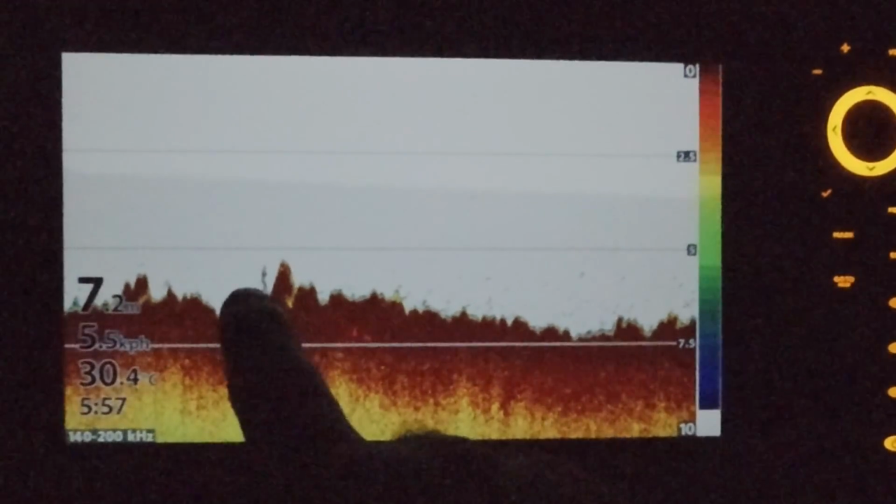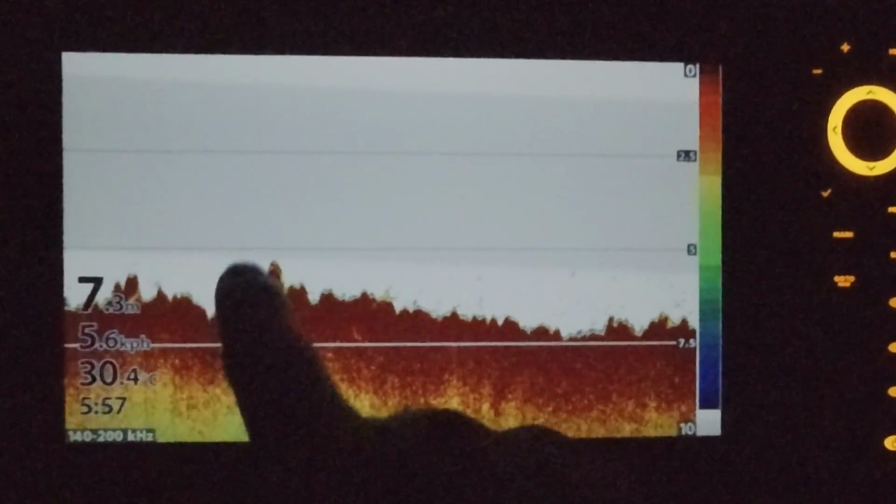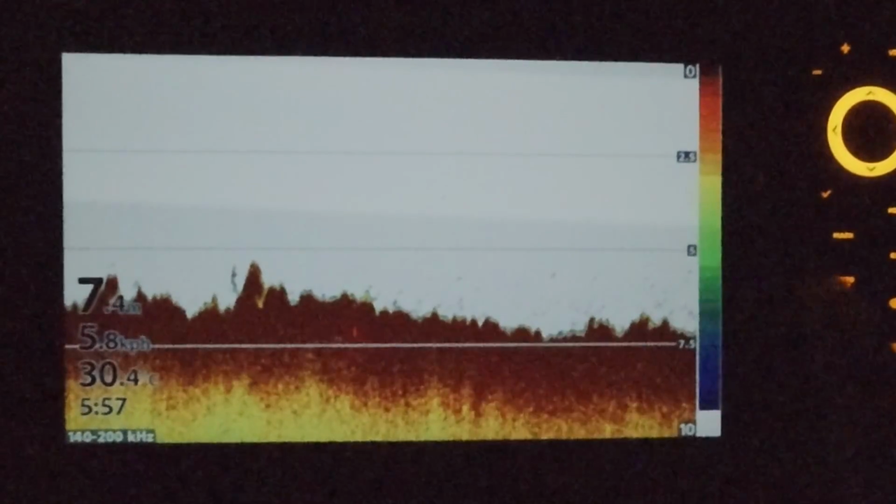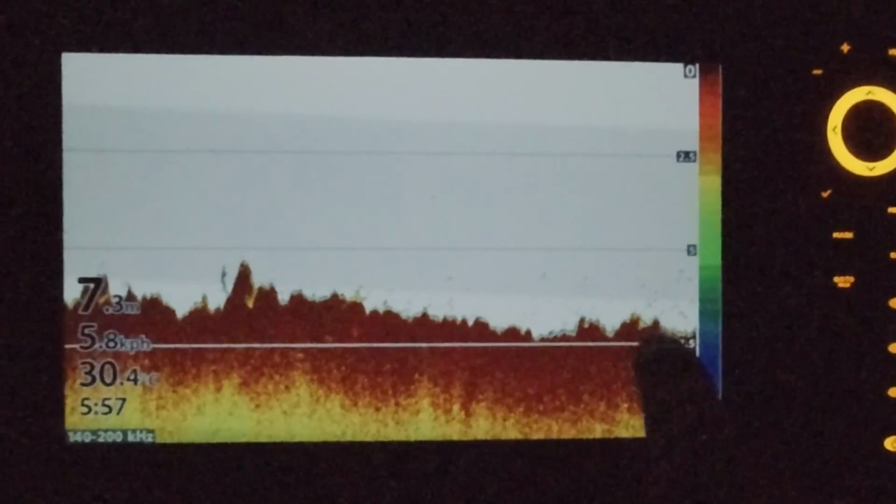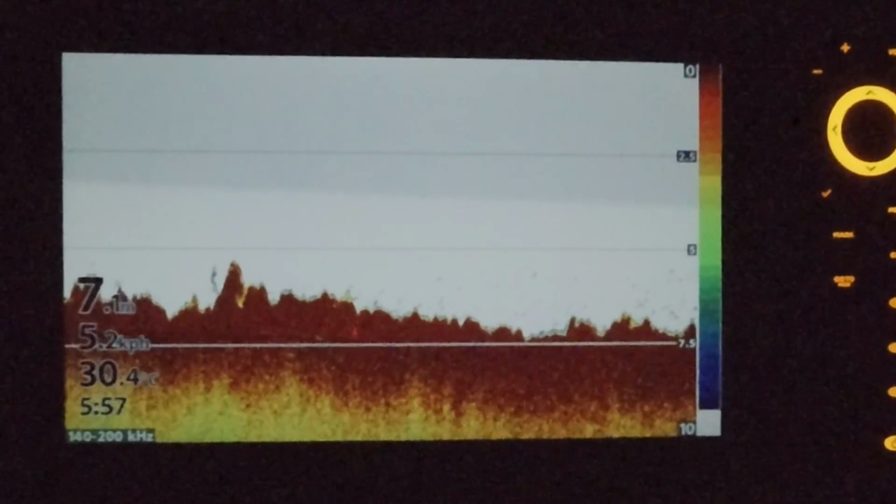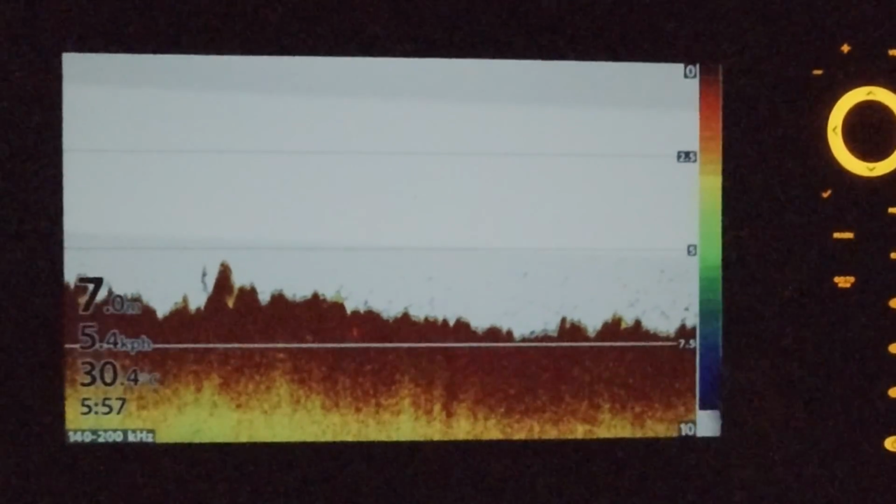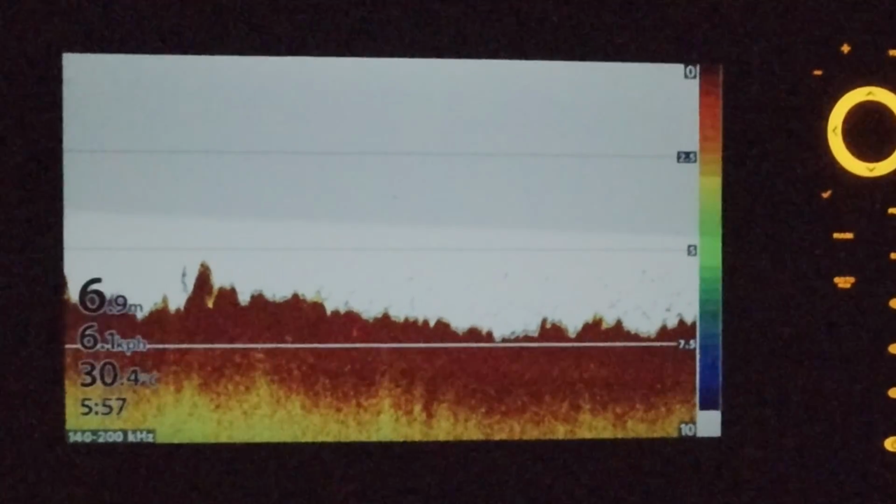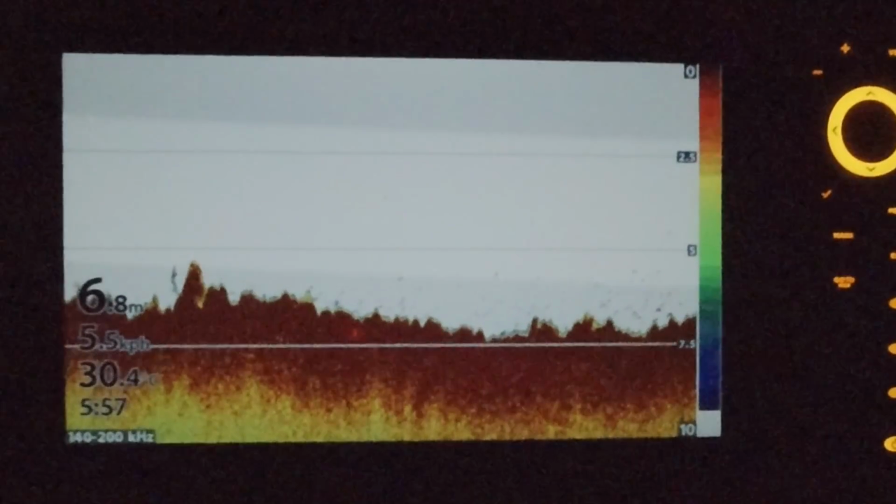And so if we go down to sonar, we can see that's not an arch at all. So I wouldn't even call that a fish. It could be a couple of little bait fish, but it's nothing to get me excited. And as we cruise through, you can see on sonar, I wouldn't be throwing a lure just here. There's not much here at all.